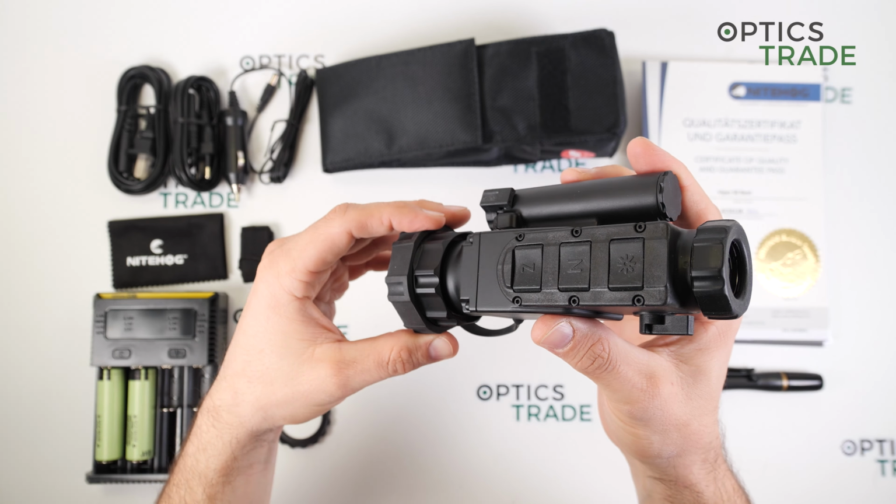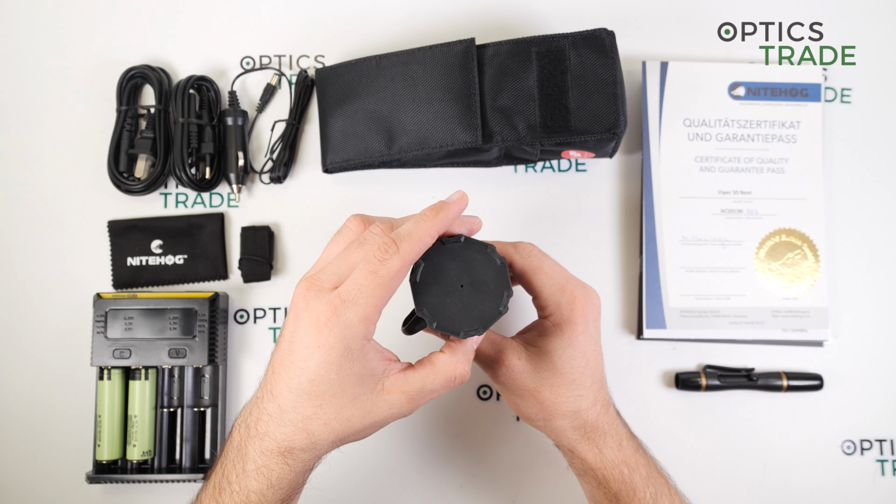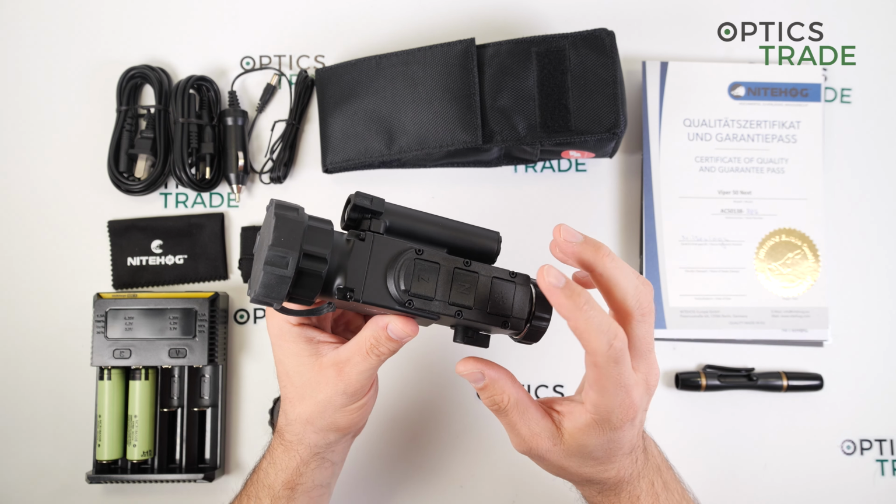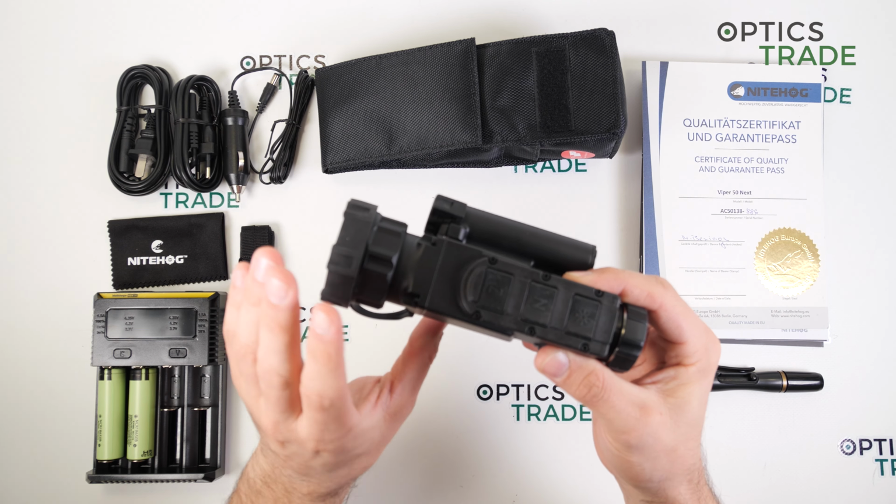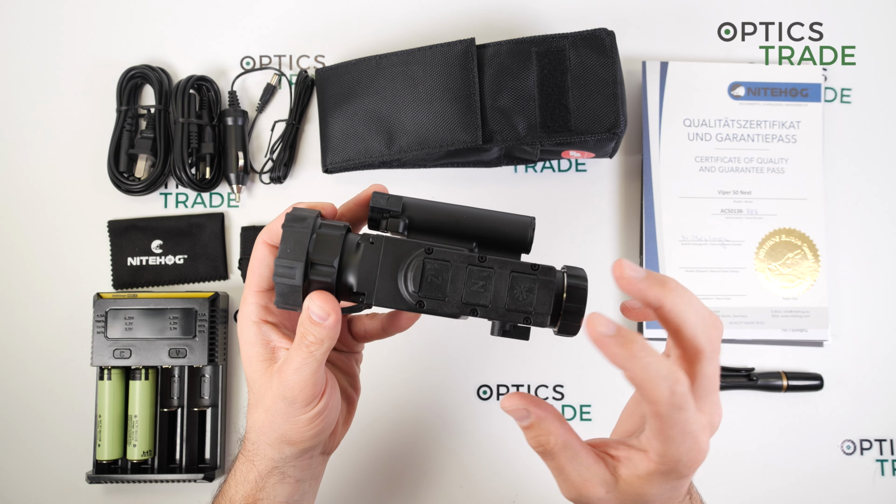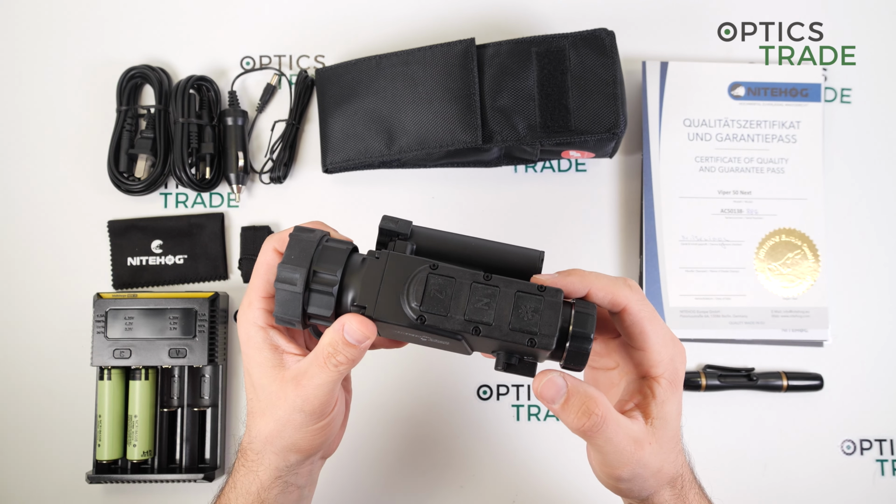And if you turn the device down, or I think also up, more than 60 degrees, the device shuts off and goes into standby mode. But as I said, you can manually turn this off so it stays on all the time if you wish to have it. But I do prefer it because you can save a lot of battery.